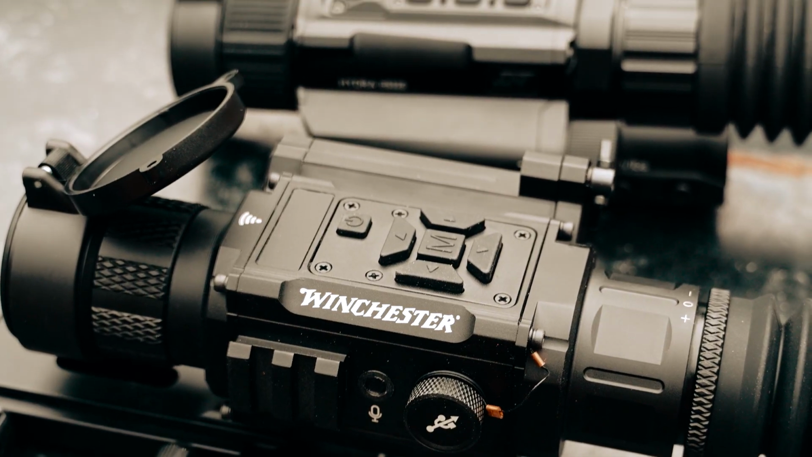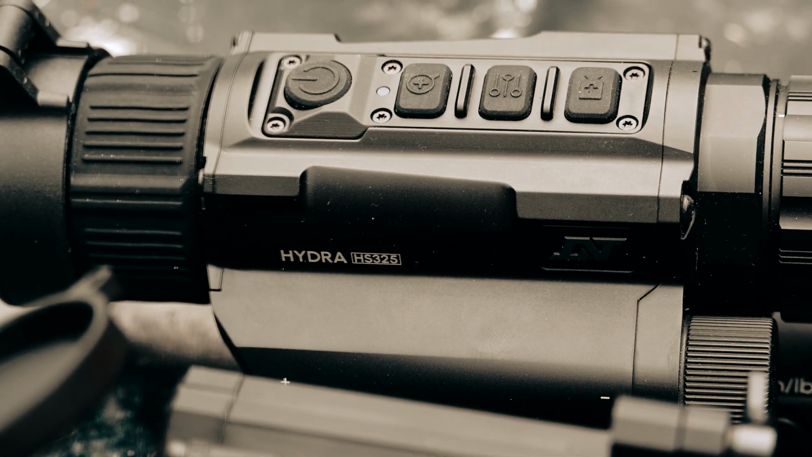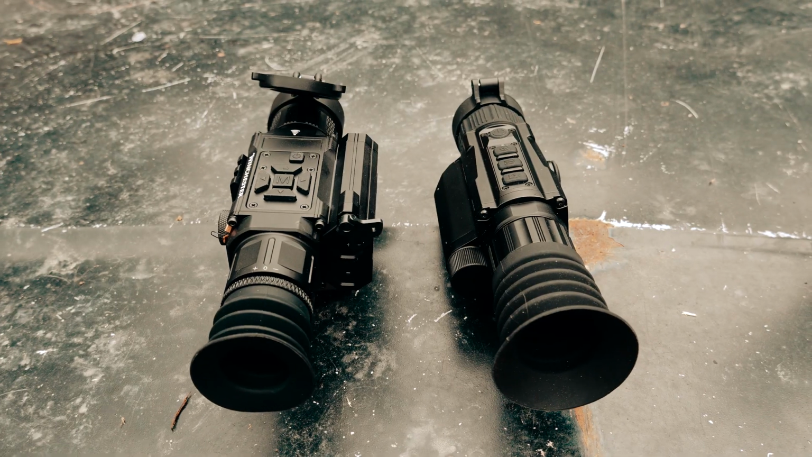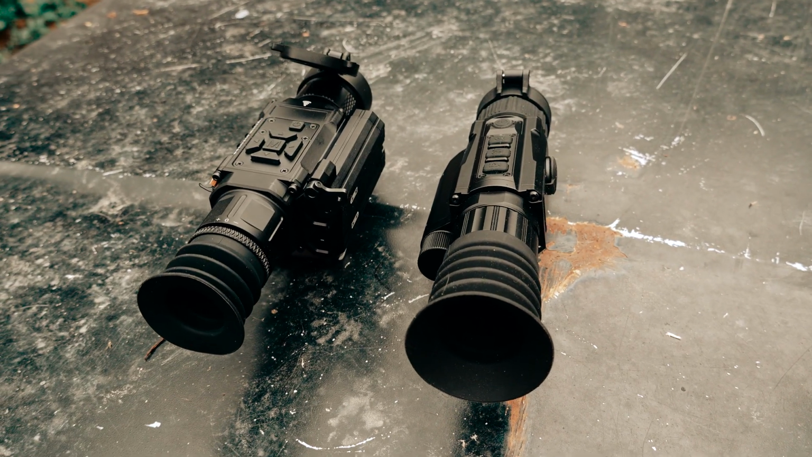Also do a comparison of the DNT Hydra HS325. This also has supposedly a 384 sensor in it. And we're going to actually give you my thoughts and impressions of this particular optic, how it stacks up to this one, and also if I think it's worth your time, but more importantly, your hard-earned money. So, with all that being said, let's see how she does.